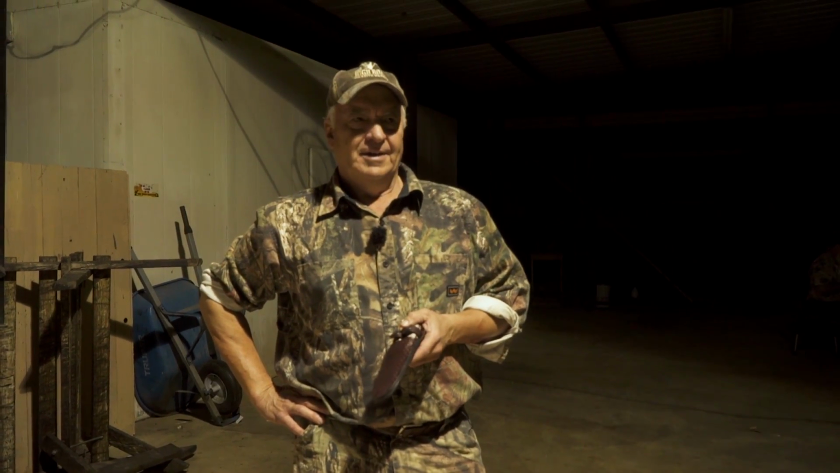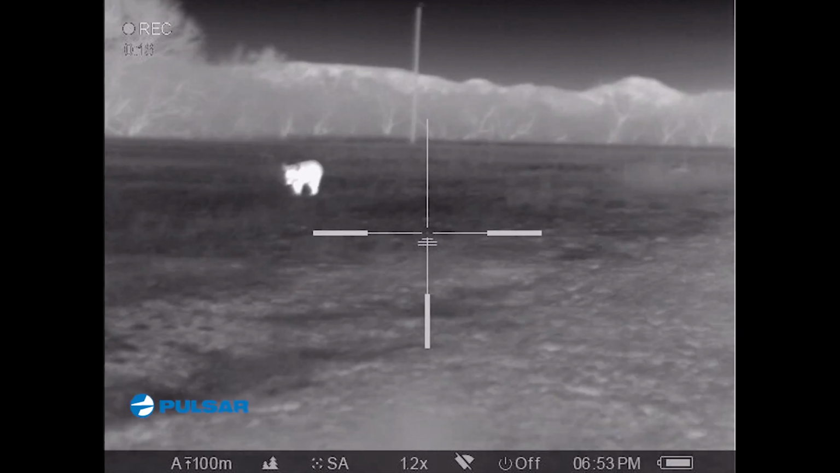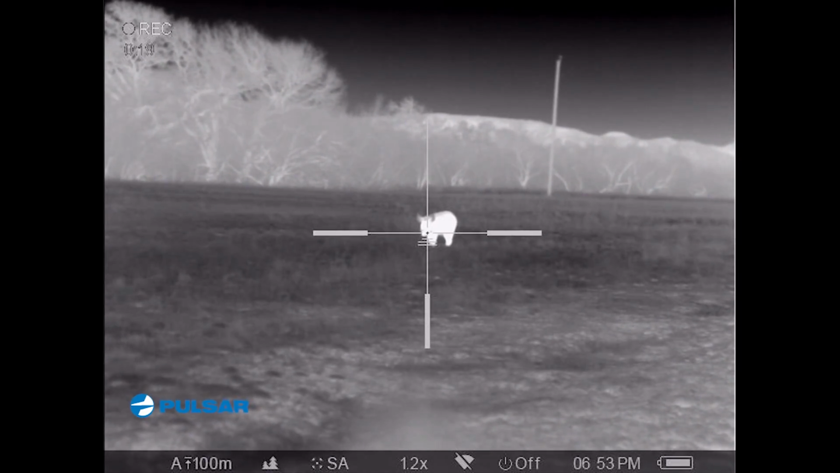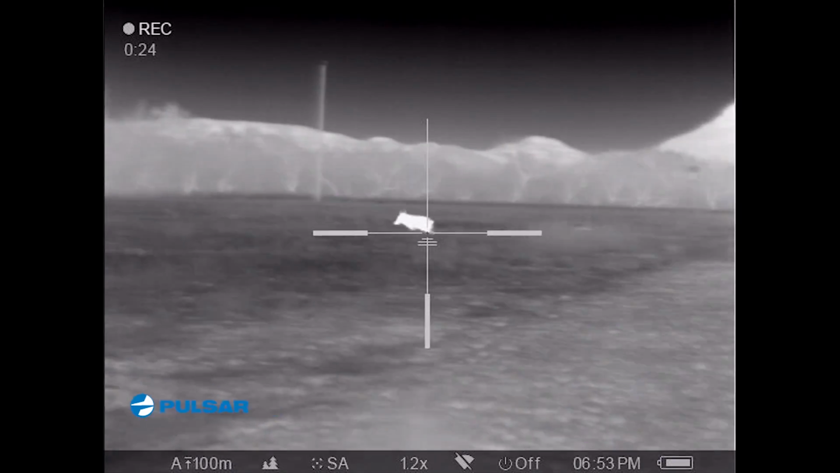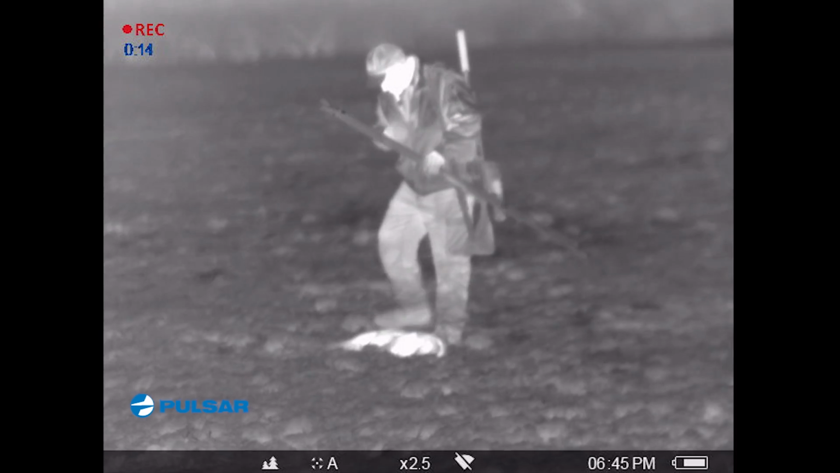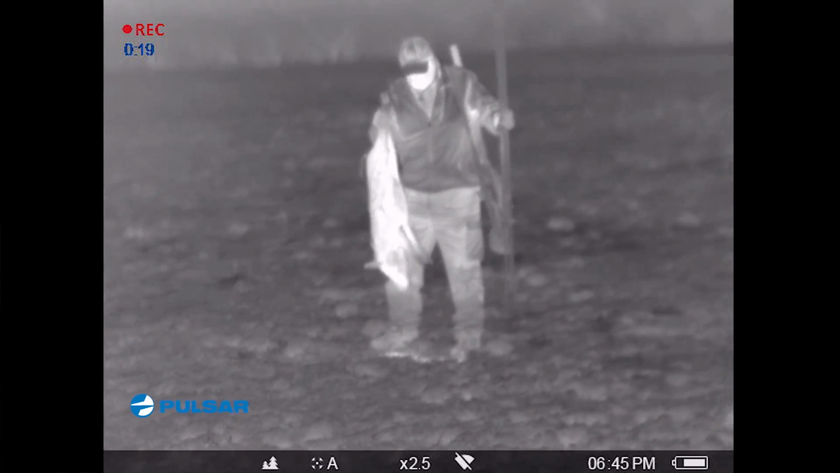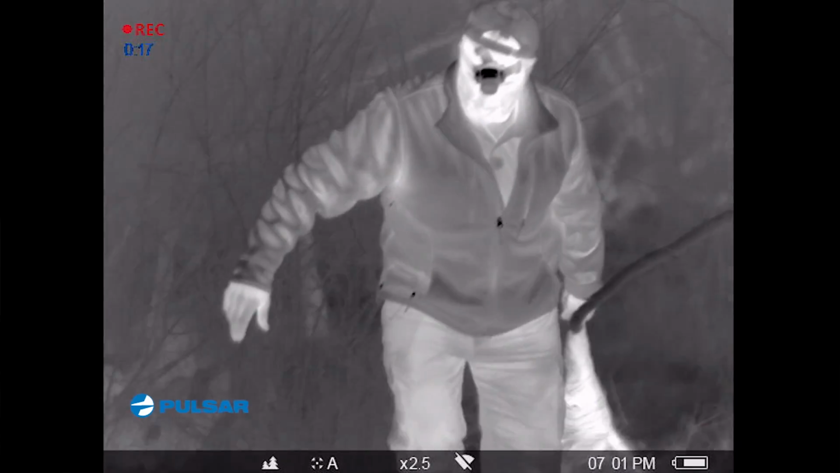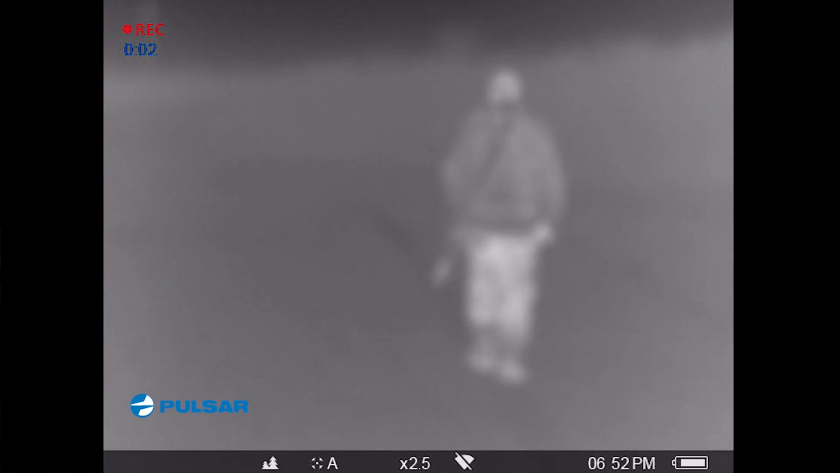All right, the night is young, and I just got a call that there's some hogs in a farmer's field down here, and they want us to go to work. We're on the way. That wasn't bad for about an hour's worth of work right there. Wasn't long ago we got in here and we took care of a pile of them. This is just the first group I picked up.